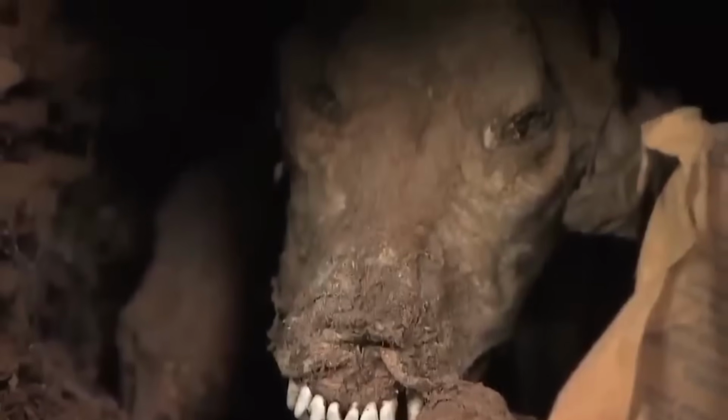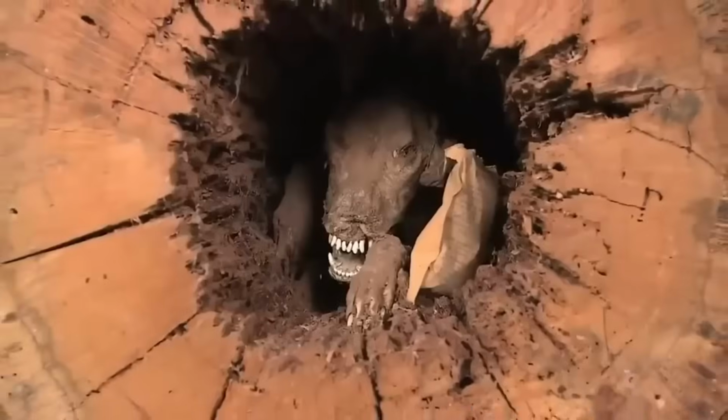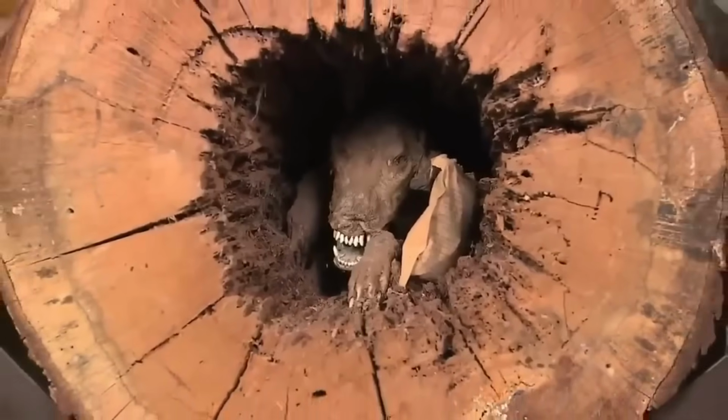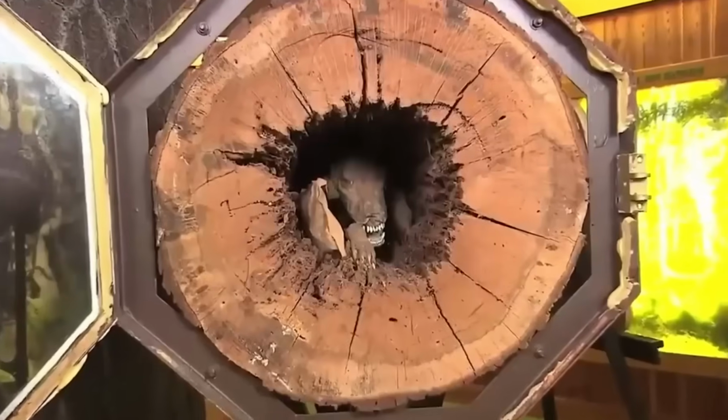It's a mystery. Some theories propose that the dog might have become trapped and died while inside the oak tree. Whatever the reason, it's truly astonishing to witness how well nature can preserve things. Take a look at the picture of Stucky, and you'll understand why it's simultaneously eerie and magnificent.